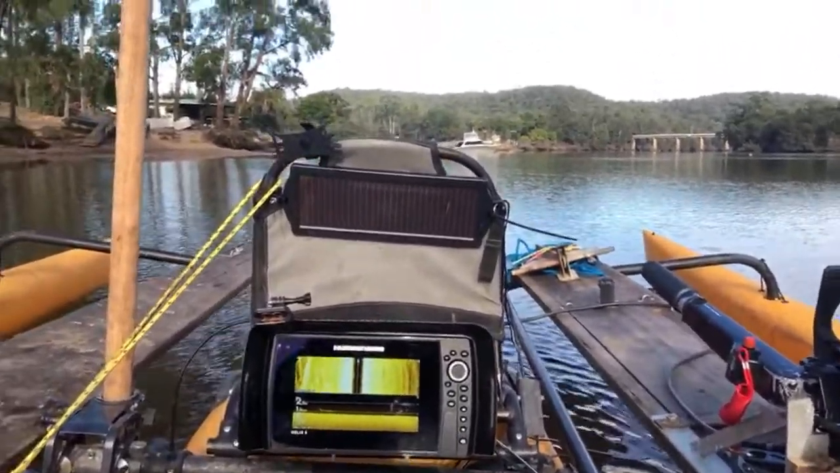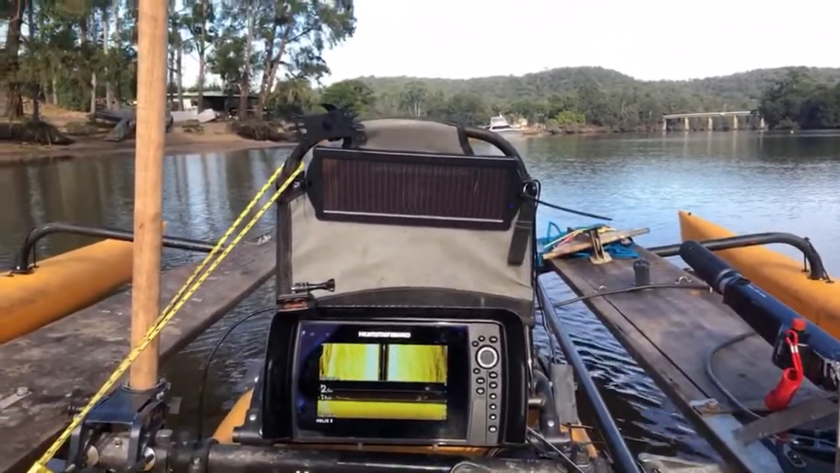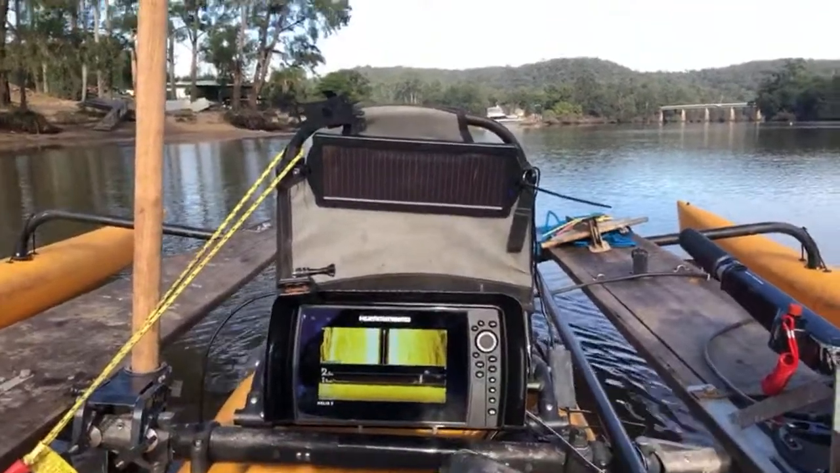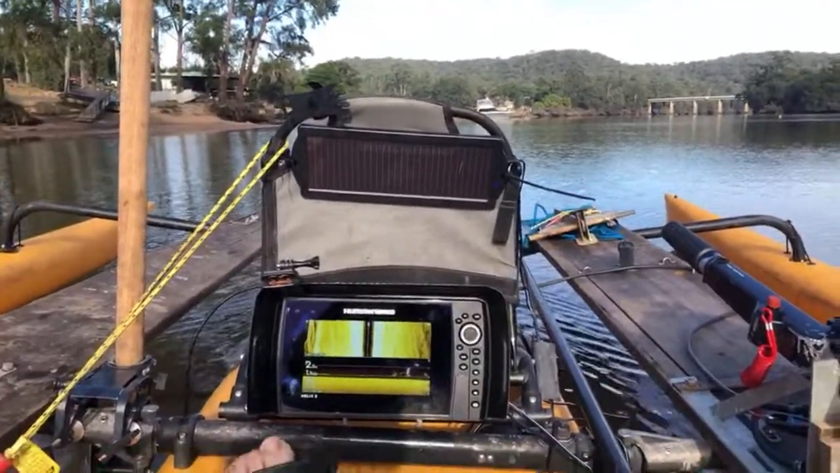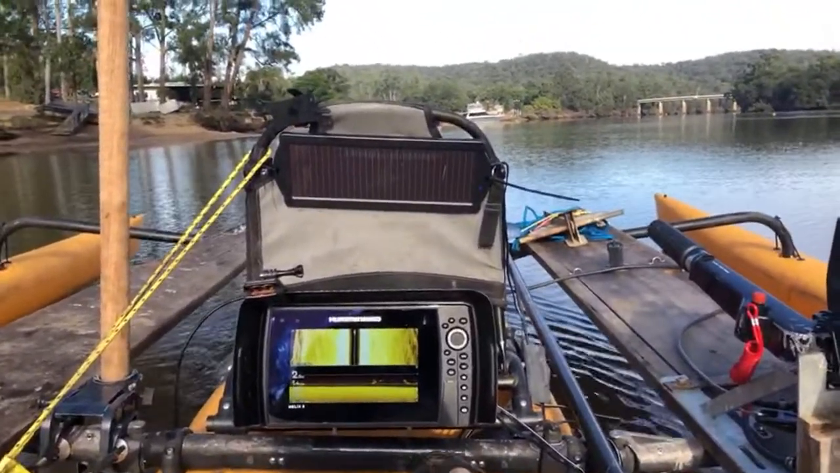So what we're going to do today, last time we were here we went downstream a little bit. Today we're going to go upstream, up towards Sackville and up that way. So we're using the Paradise Cafe as a base again today.